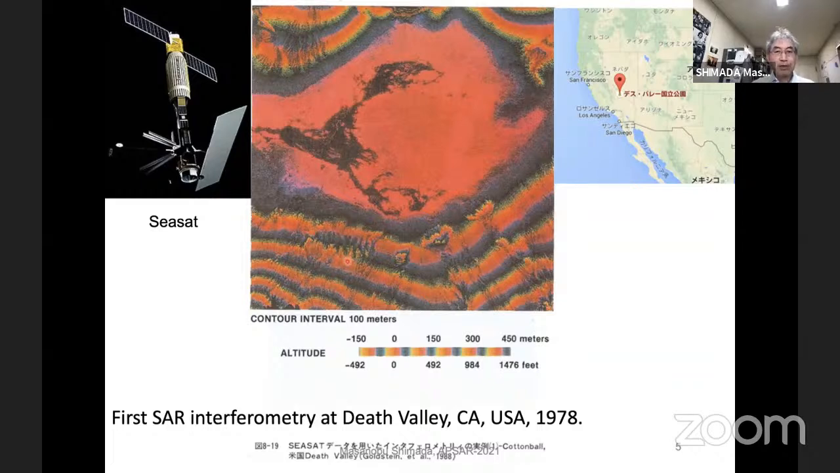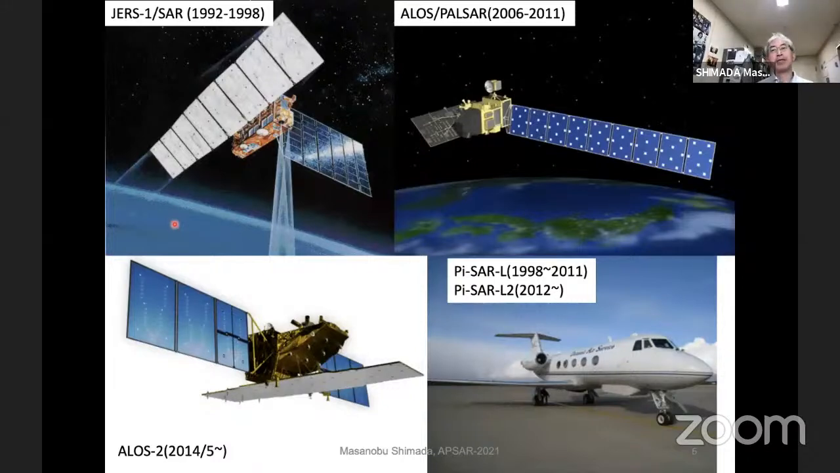The fringes of the area express the height of the Earth's surface. So the combination of the two signals gives the height or topography of the land surface. Very impressive first light of interferometry made by SEASAT. And after that, many countries,